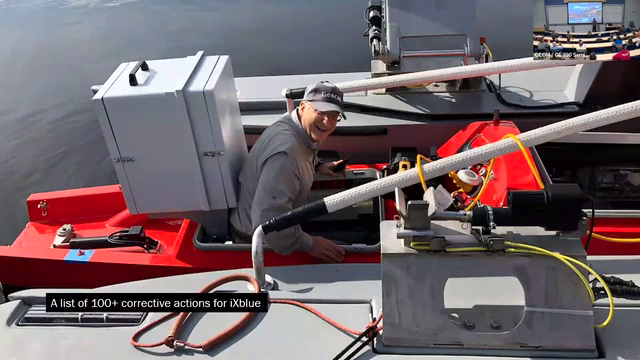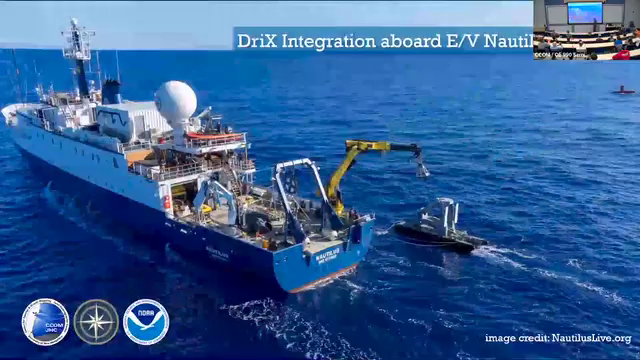When we were done with this, we had like 100 corrective actions for XBlue, and it's not like the vehicle was falling apart, but we're picky. We wanted things the way they ought to work, but we also have all kinds of ideas about what is needed to make it optimal for a mapping expedition.